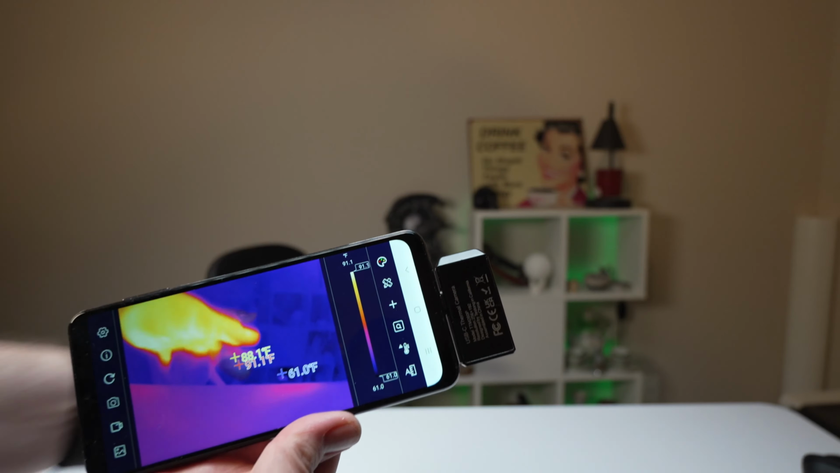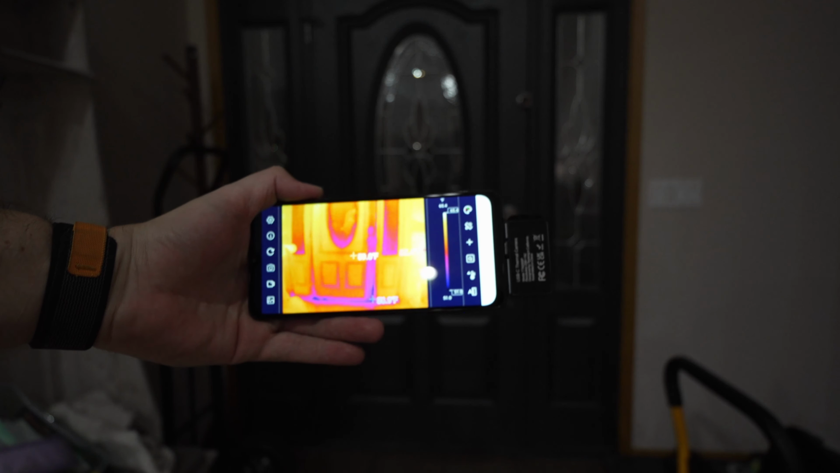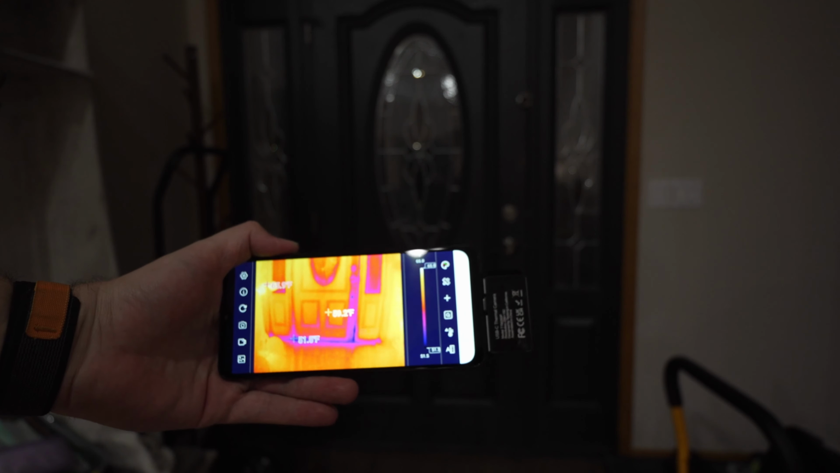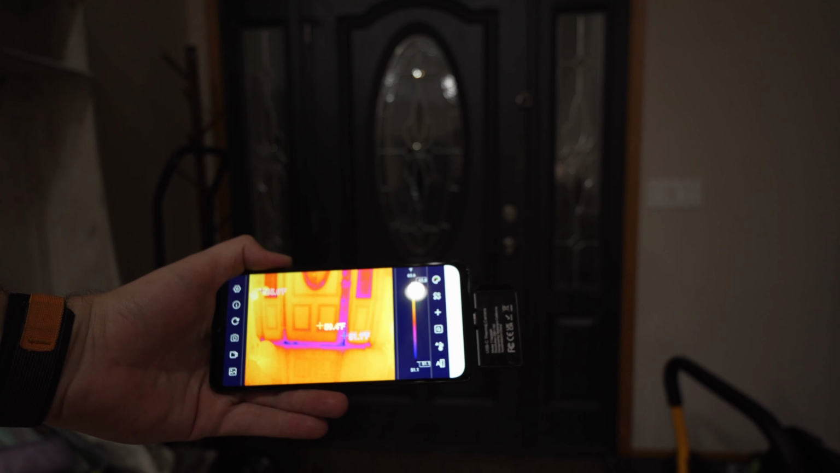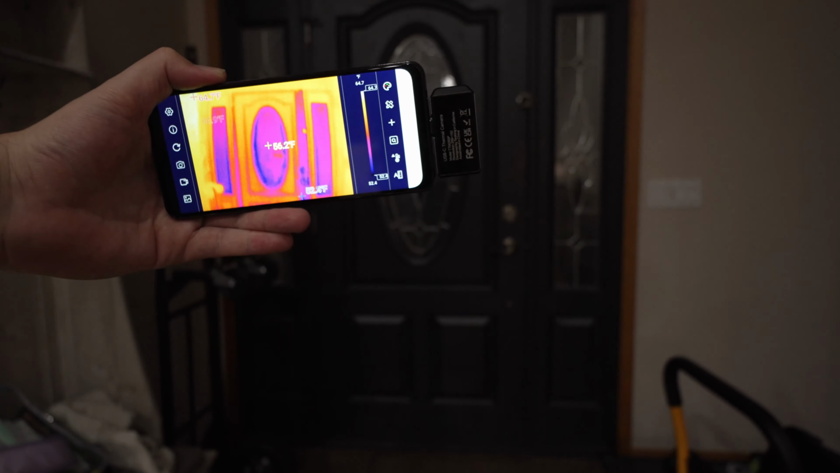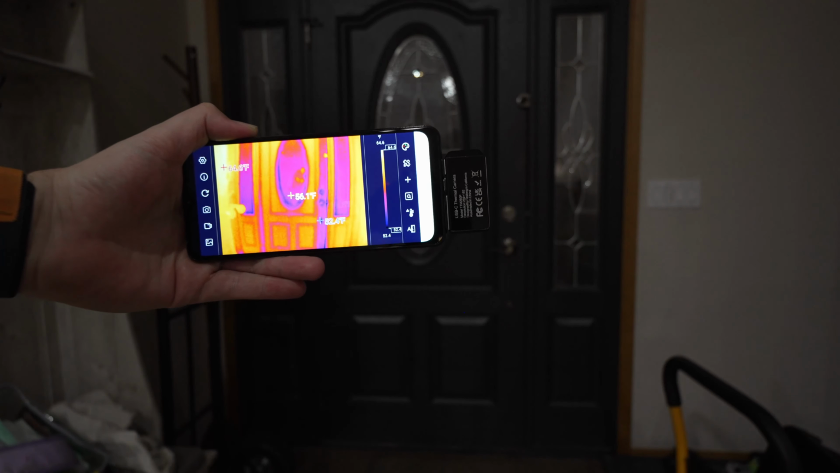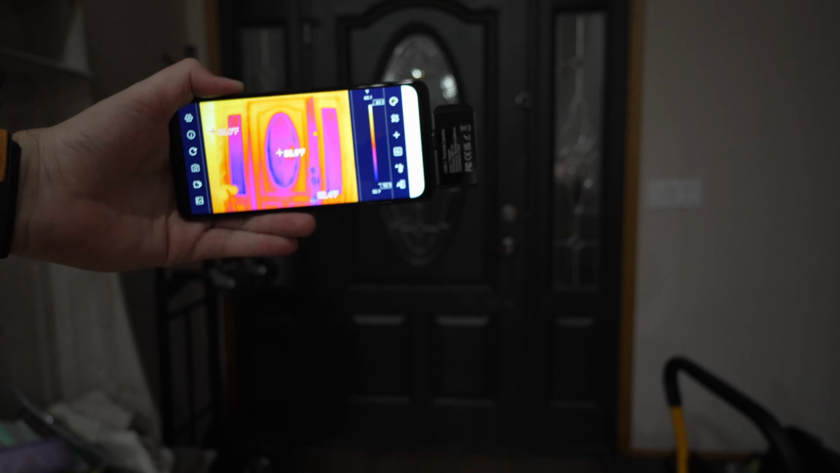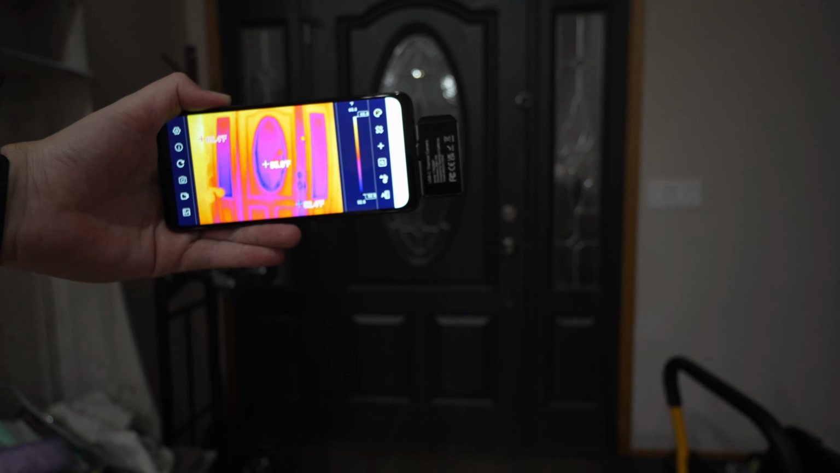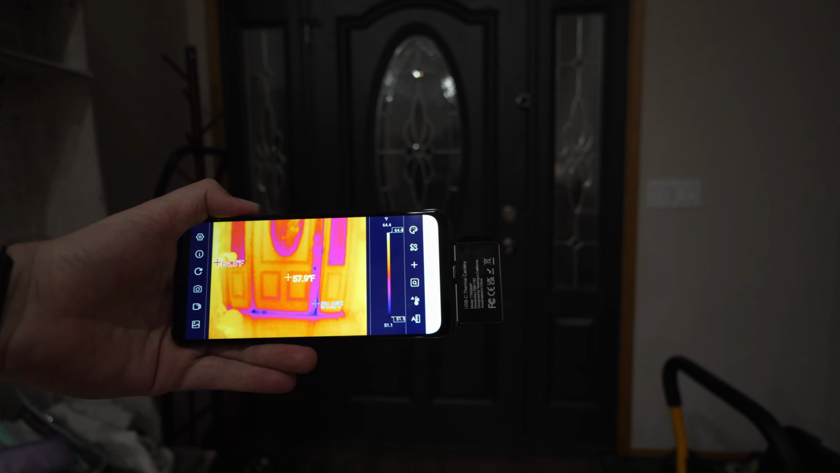Now let me go ahead and show you what some people would use this for. Now one thing you could use this for is like doorways. You could look and you could see your thermals. You can see where like I have like right there, it's showing that it's a lot colder around those edges. So I may want to take a look into those seals, and then you could also see where it's a lot colder on the windows. I can't really do a whole lot with that except for covering up the windows. But this kind of gives you an idea if you're looking for like seals.